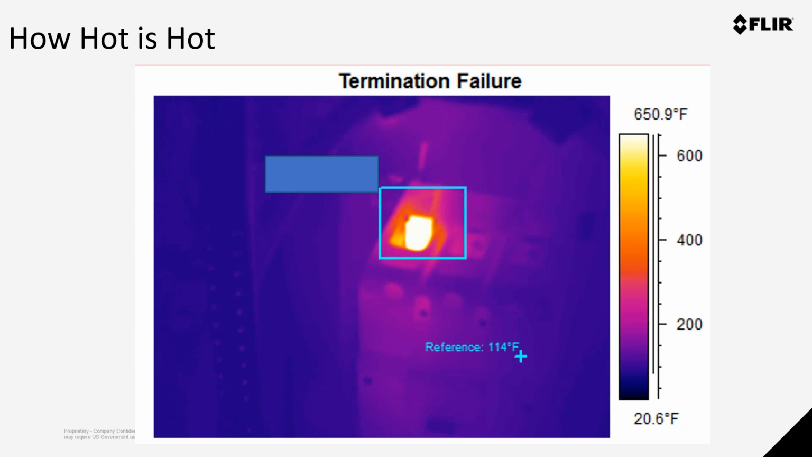But I love this image because it clearly identifies the value of thermal imaging. So right now I've got a blue box over the temperature. And I always ask the question, what's the melt temperature of aluminum? I have a reference temperature of 114 degrees. If I'm doing everything correctly, if I understand my emissivities and reflectivities, and I'm understanding those parameters, I'm going to get really close to what that temperature is. But sometimes that temperature is so hot, I can't believe it. And in this application, this customer was lucky enough to discover that this hot spot was above 1,000 degrees. This was a ticking time bomb.